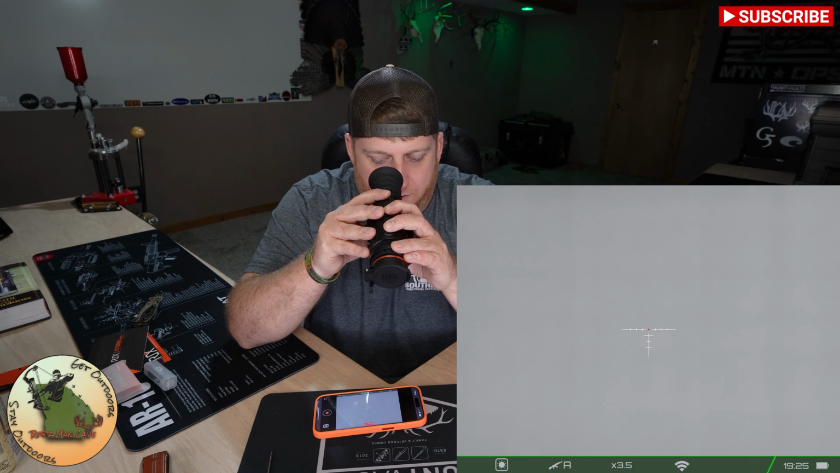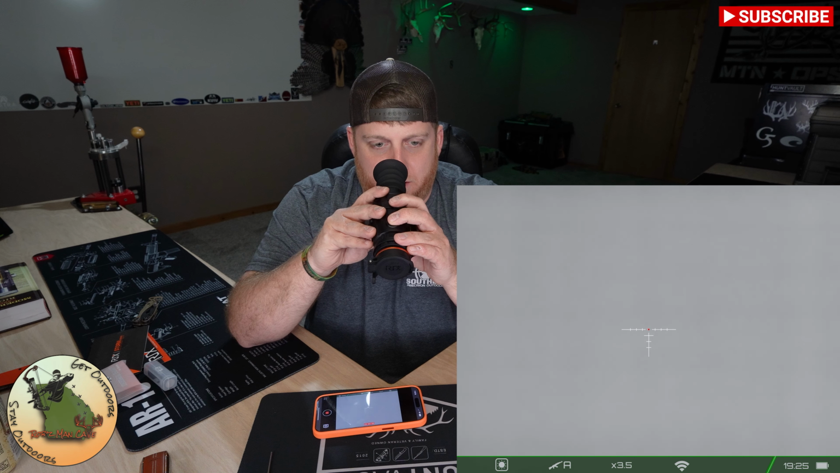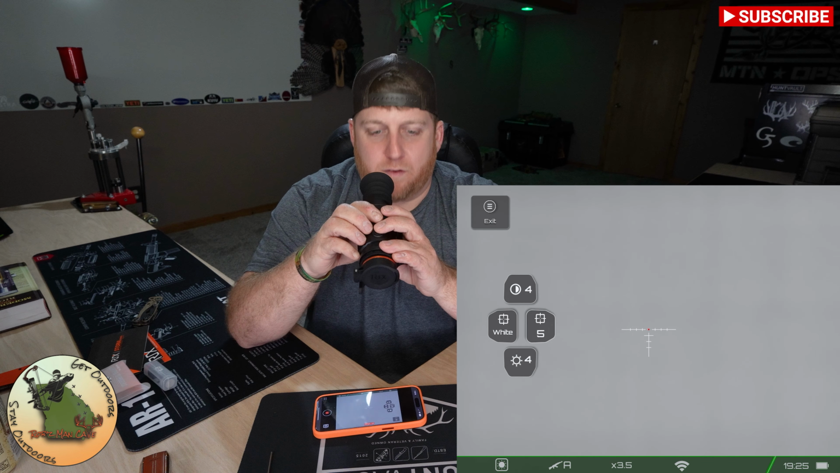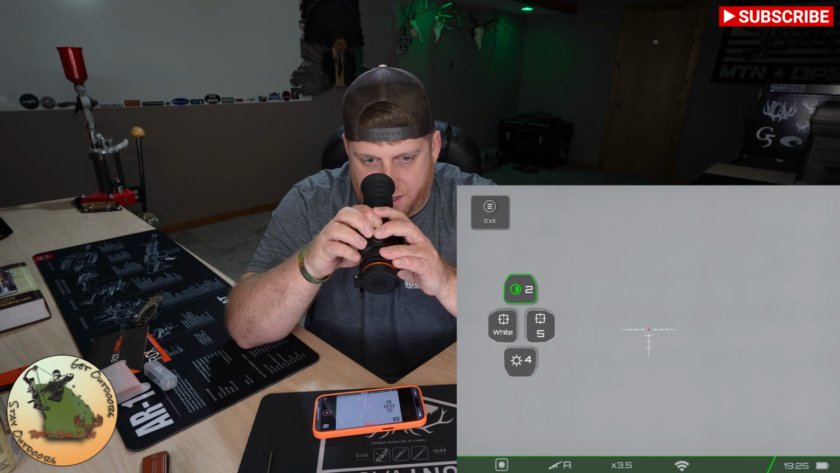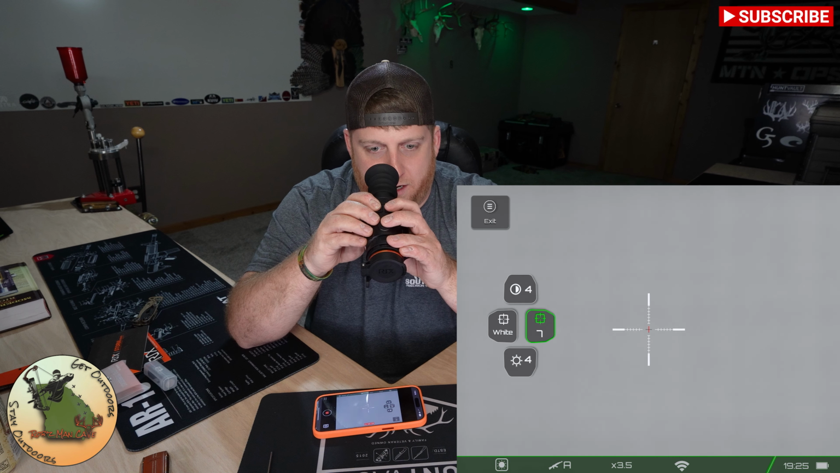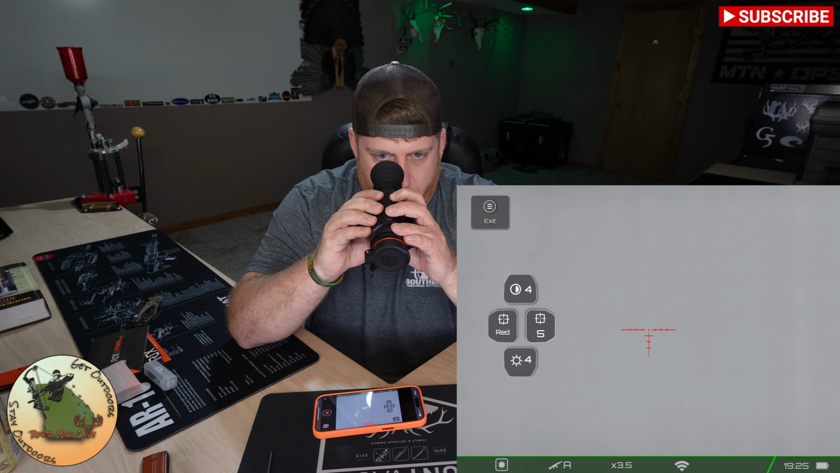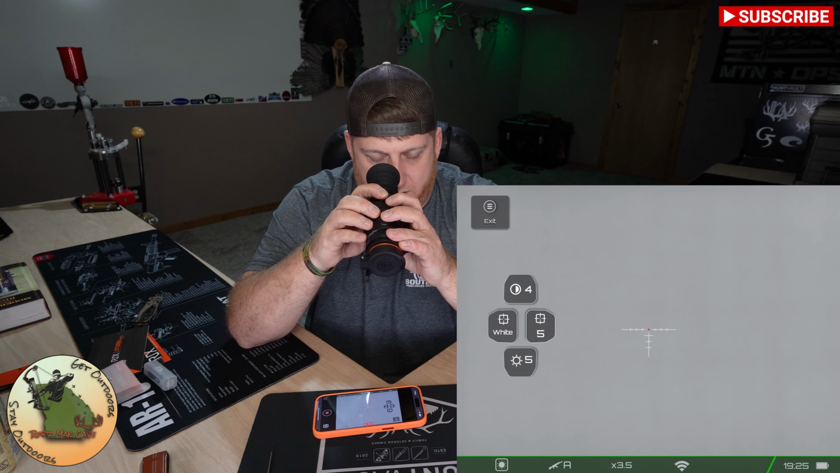Alright, so you have 2 different menus here. To get to the first menu, you're going to just tap your menu button, and your top button is going to be your contrast. I found that number 4 is pretty good. The right button is going to be how you choose your different reticles. We are going to select number 5. The left button, you will be able to choose the color of your reticle, and I like white with a red dot. The bottom button is going to be your overall screen brightness, and 4 is going to be perfect.